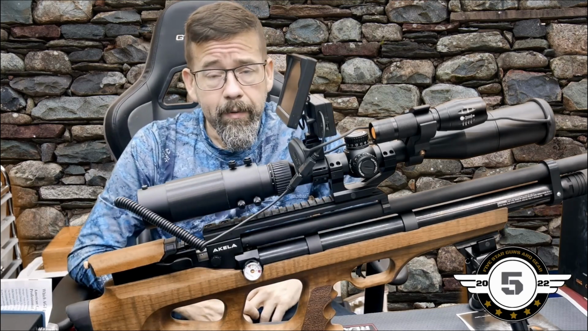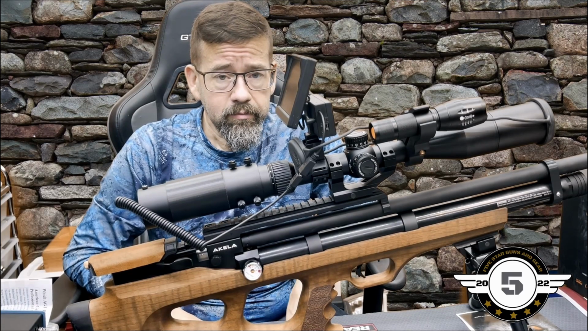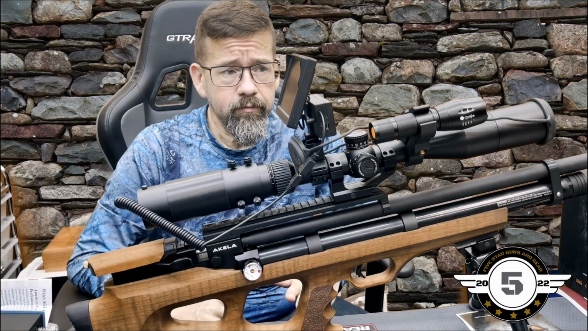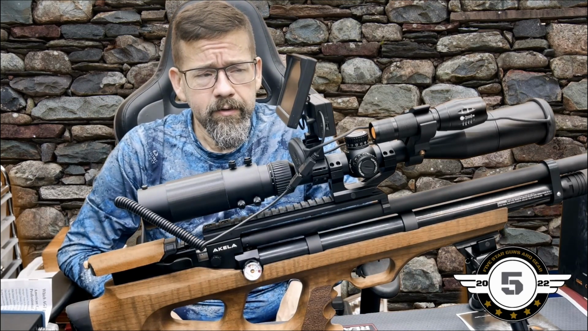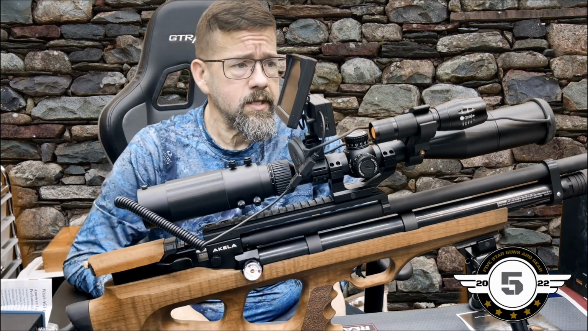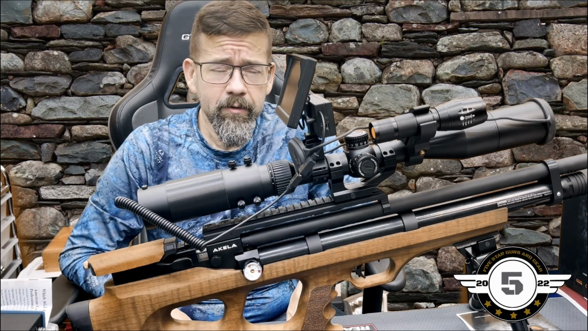Now, we measured out to about 100 yards, and it did really good. A lot of our stuff was around 50 yards, and it did spectacular. Some went out to about 70 yards on average, but our longest was 100 yards. I believe they said this can go out to 250 meters. I'm not sure.